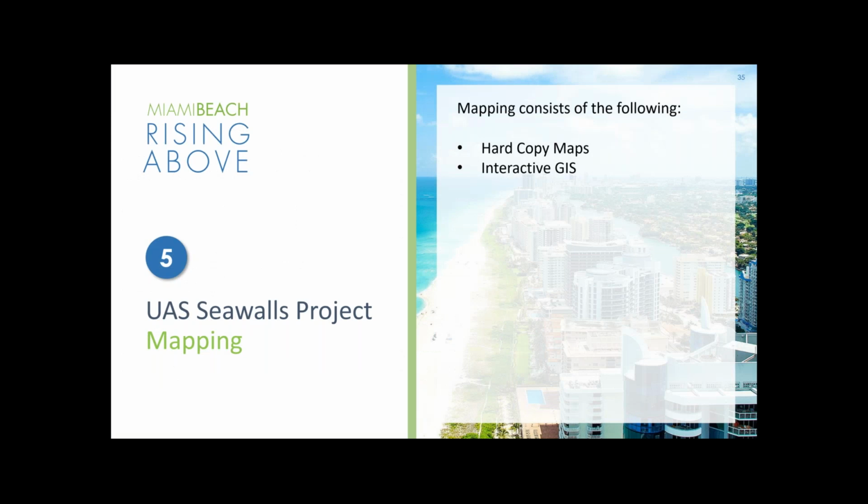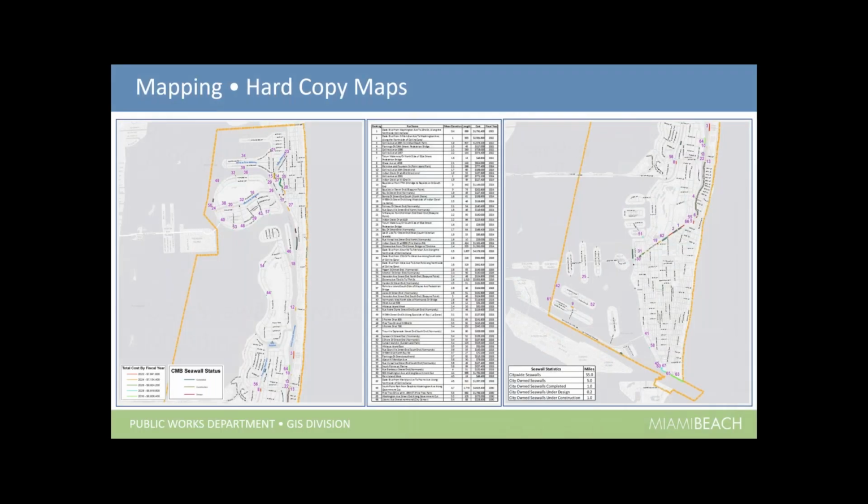Then we moved into the mapping portion of it, where we had 2 parts to develop, obviously the hard copy maps and then the interactive GIS. So the hard copy was simply this. We created a map showing all the prioritized seawalls with their ranking locations, and that again can be adjusted at any time based on conditions changing on seawalls moving forward.